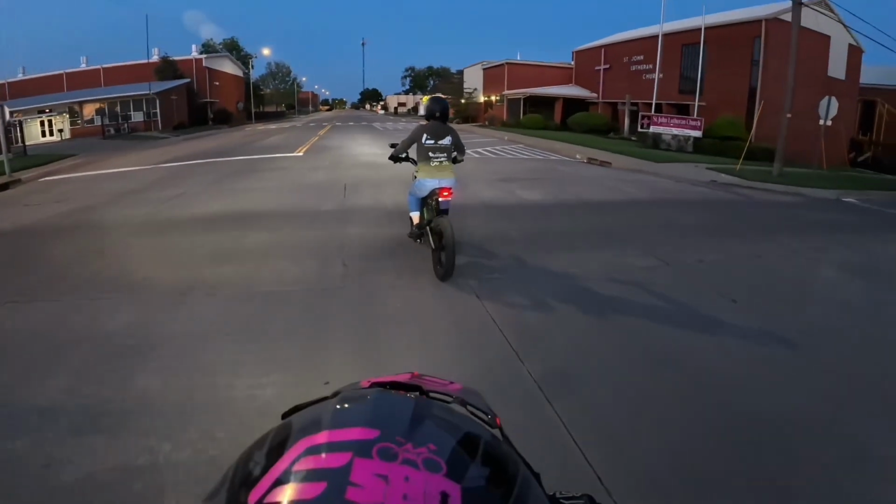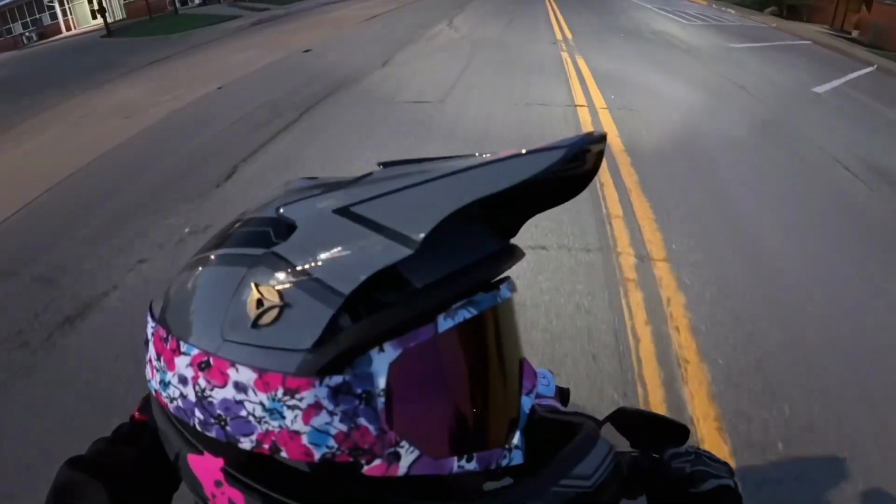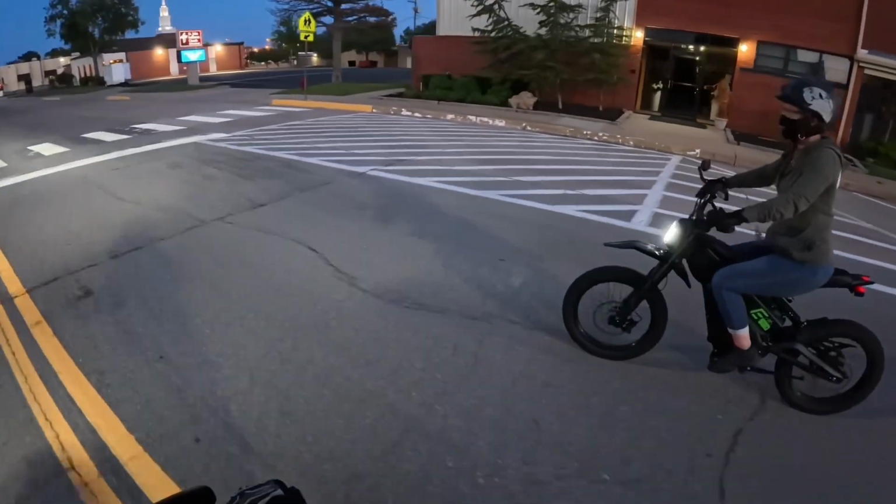Welcome back to Blazing Sky, y'all. We're taking a night ride. Got Melo on the Talaria MX-5. Sky on the Triple X. Looks like she's trying to do some wheelies over here.